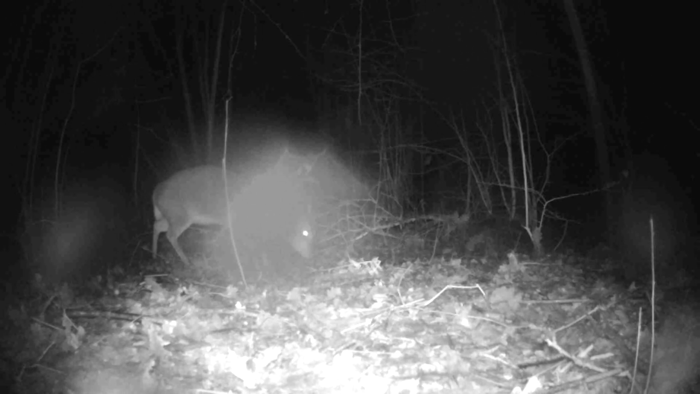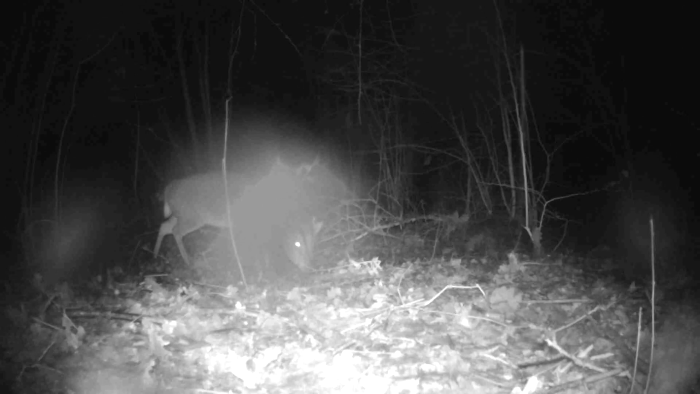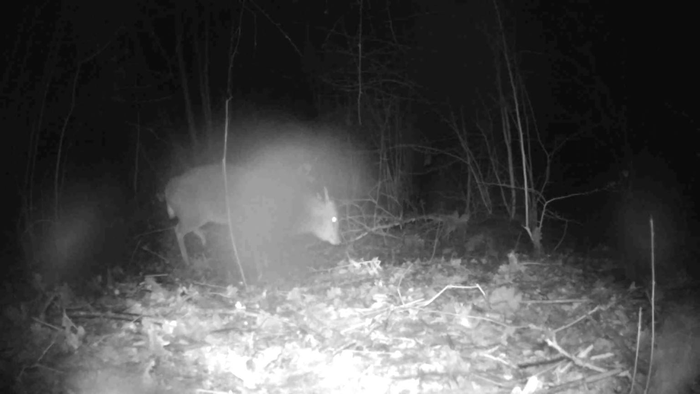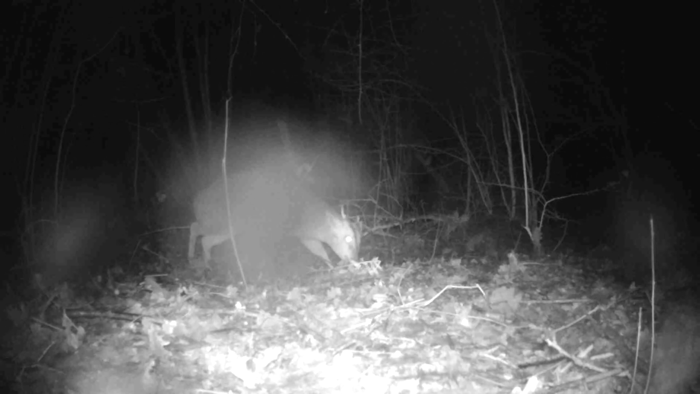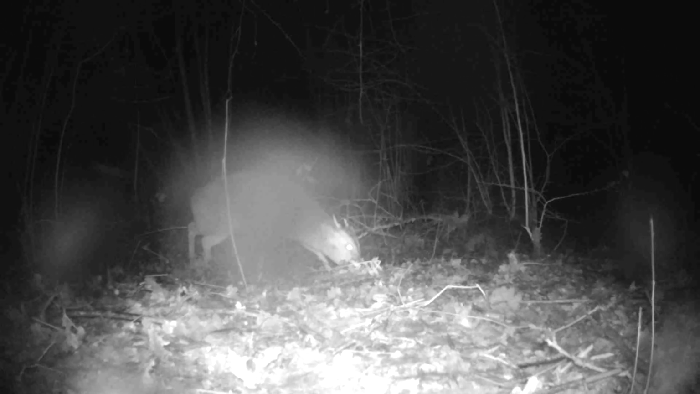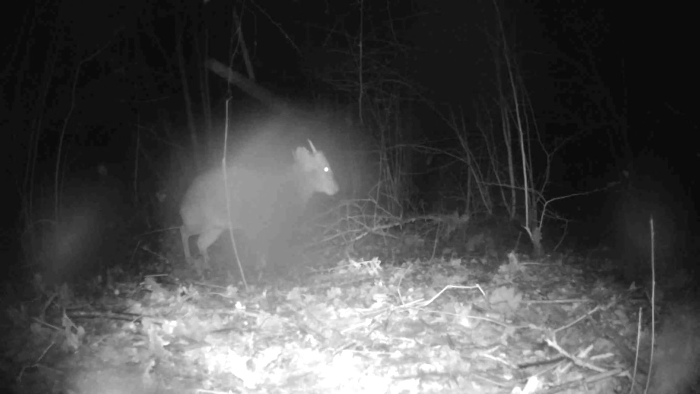The first thing is moisture. Now the camera does not handle rain or snow particularly well from my experience. When it rained, a lot of water droplets went onto the lens. Now this could be easily solved if they just pushed the lens back a little bit like some other trail cameras do.